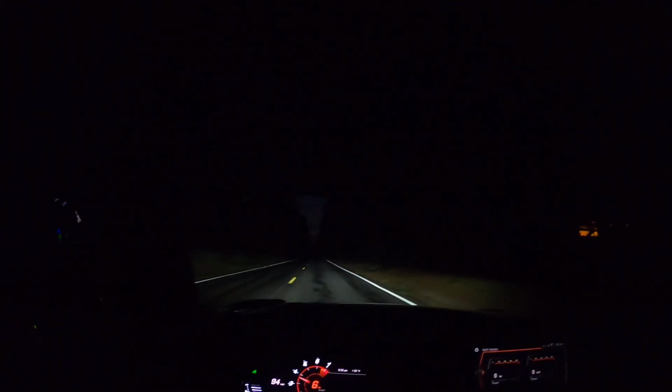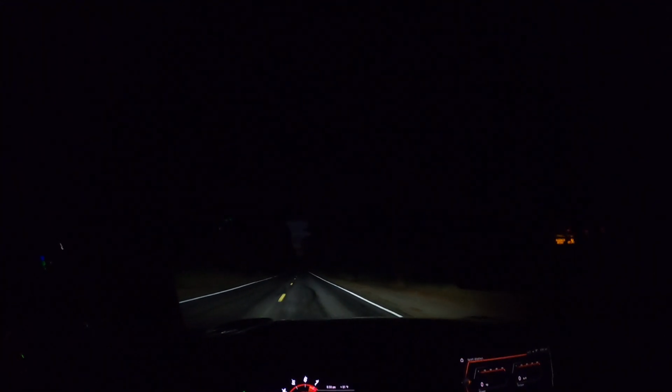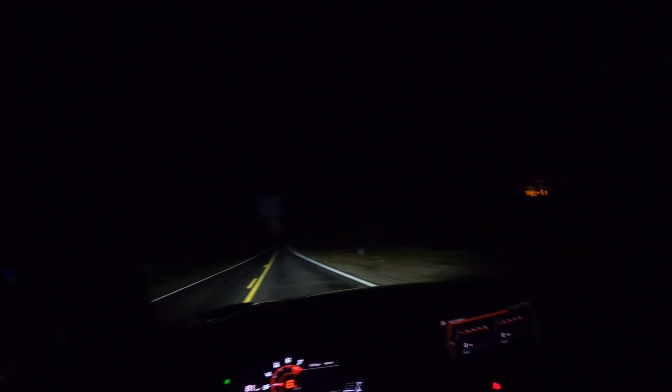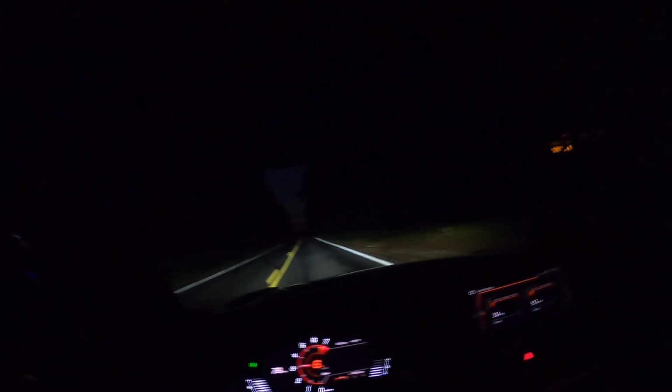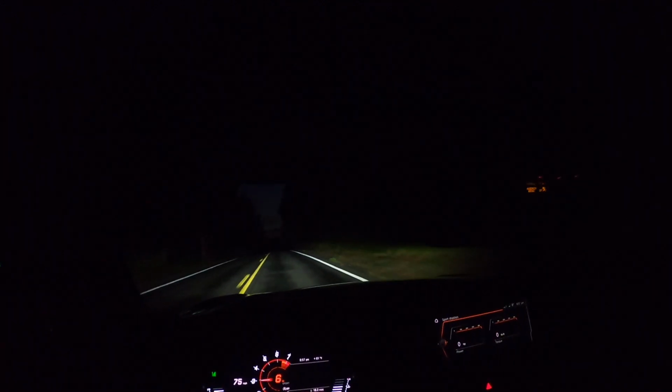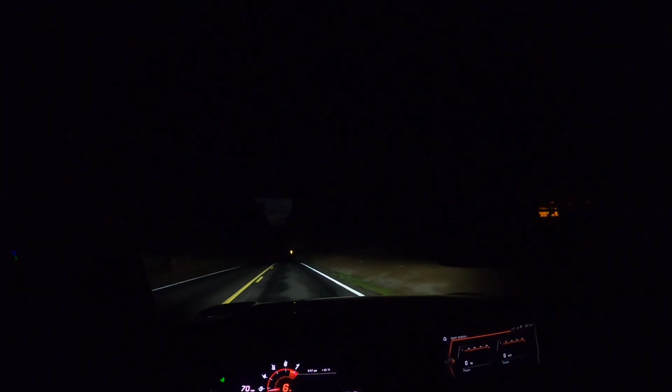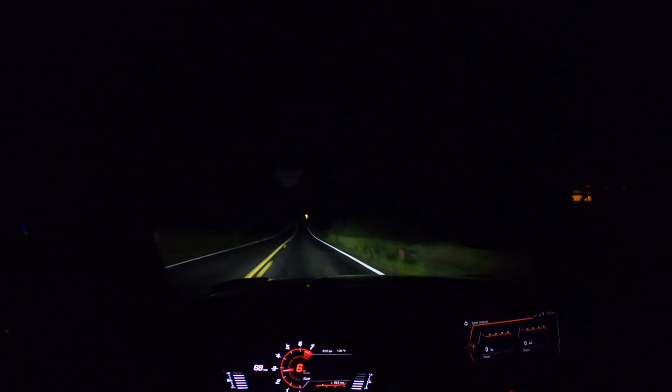High beams nice and bright. Eventually I'm going to show you guys the launch control on this car. This thing goes 0 to 60 in 3.7, says Toyota. I say probably 3.5, 3.4, depending on what kind of traction you get at the moment. It rained earlier, but the ground seems dry for now, so we'll see.